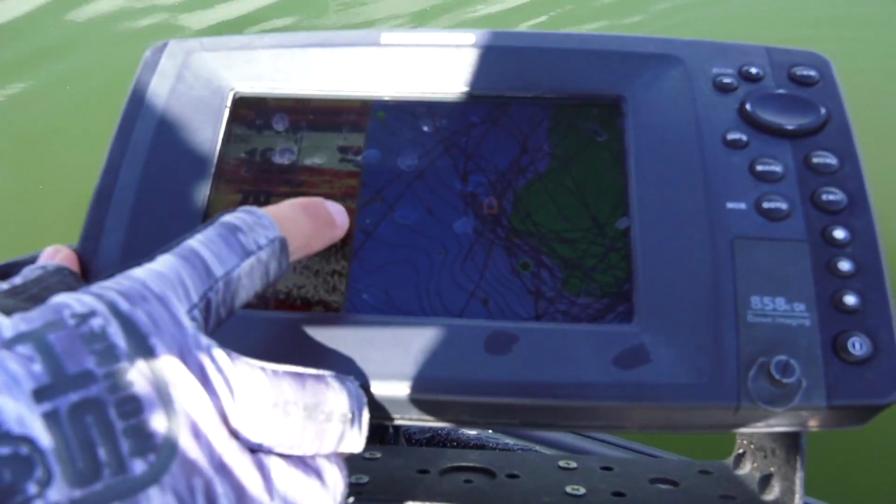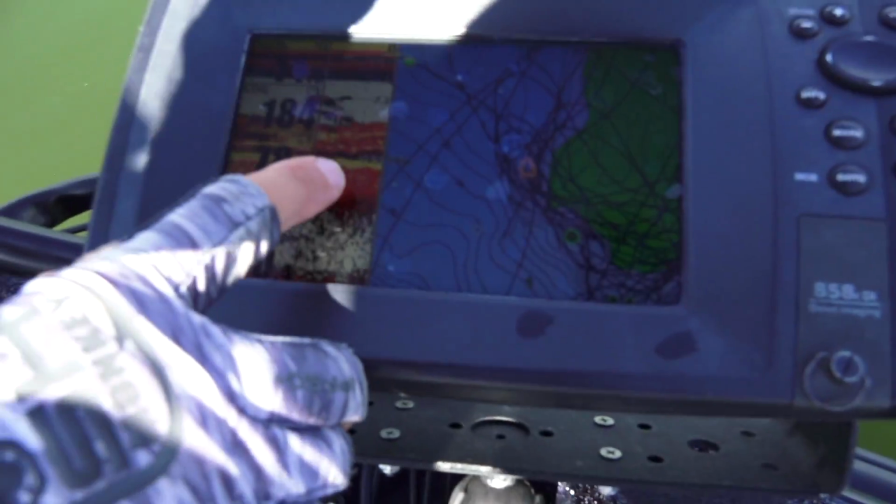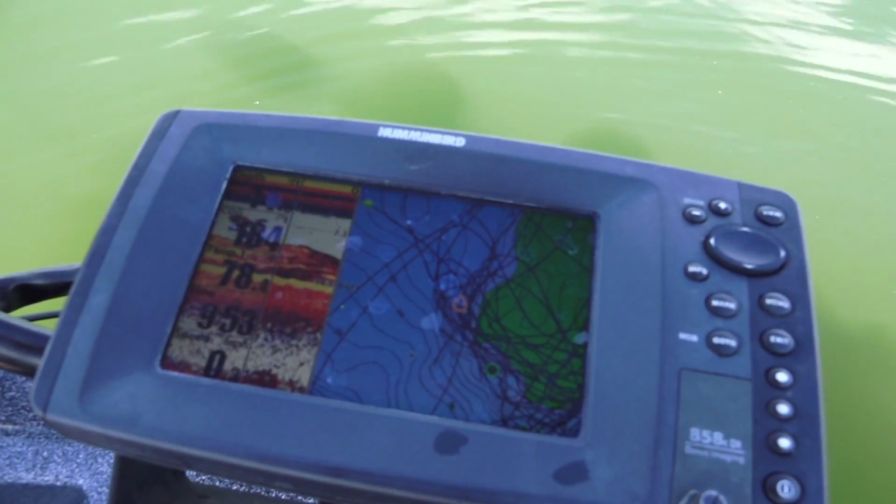Down here at that 14.5 mark where it's a good solid yellow line, that's going to be our bottom. All this up here is fish, and primarily white bass.